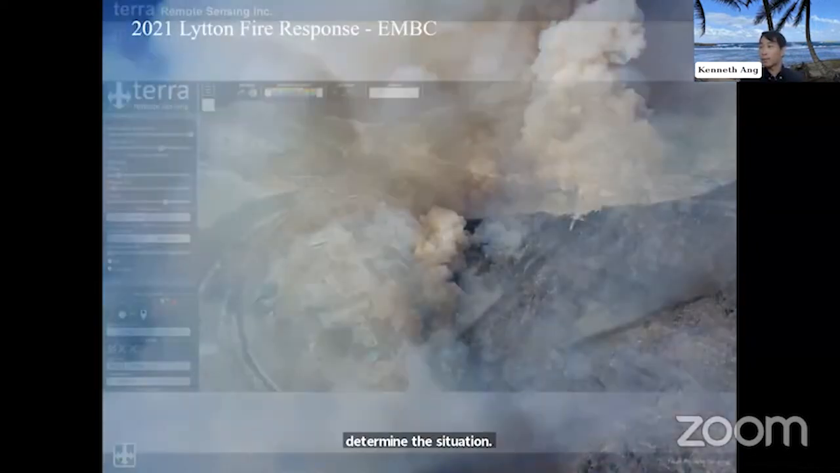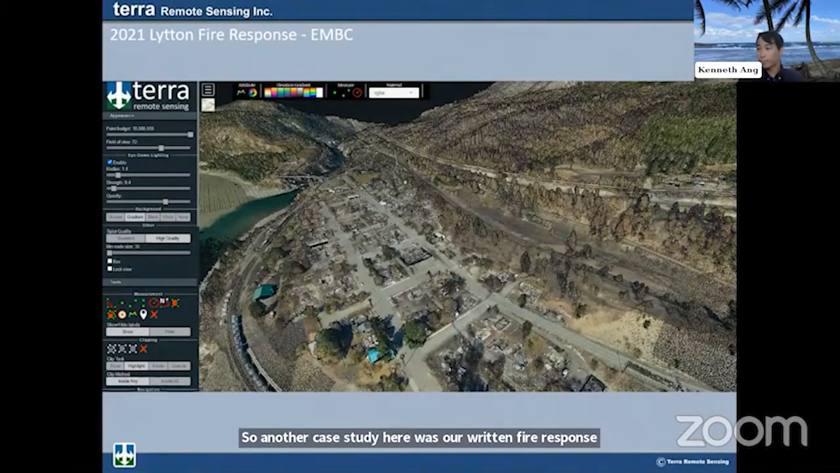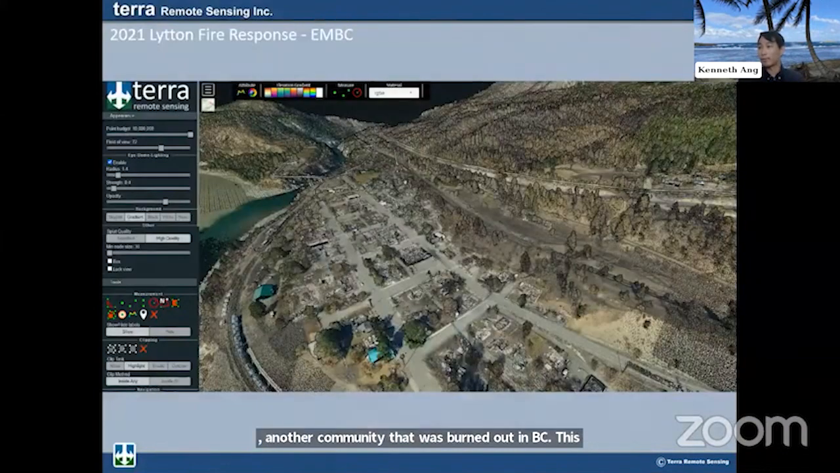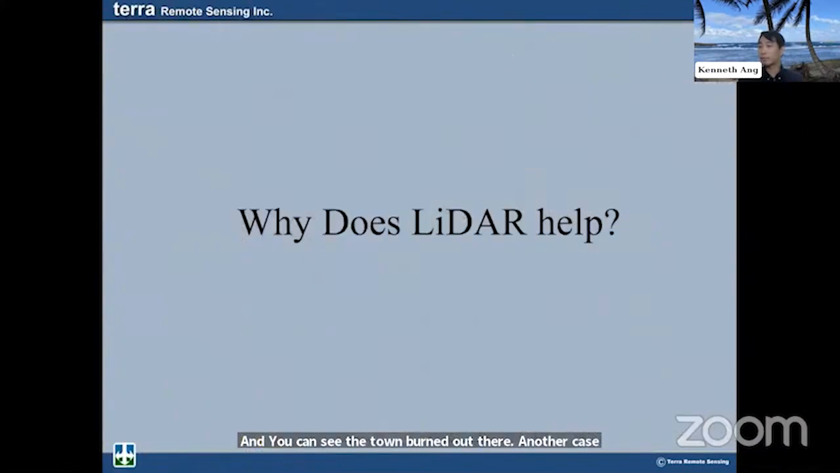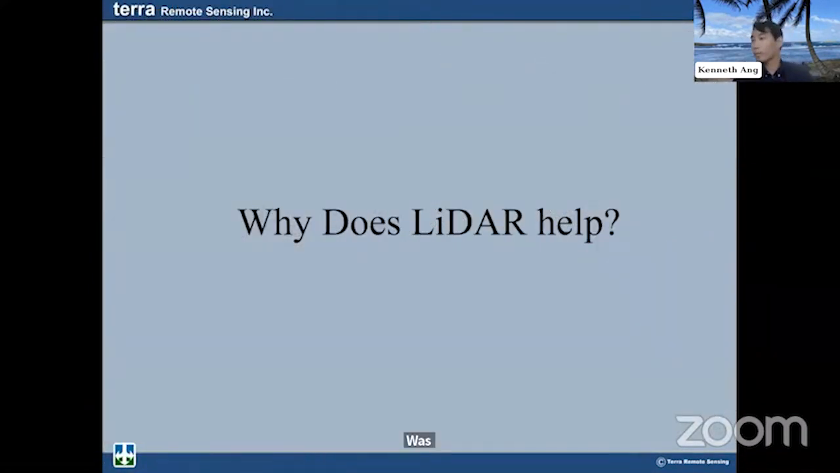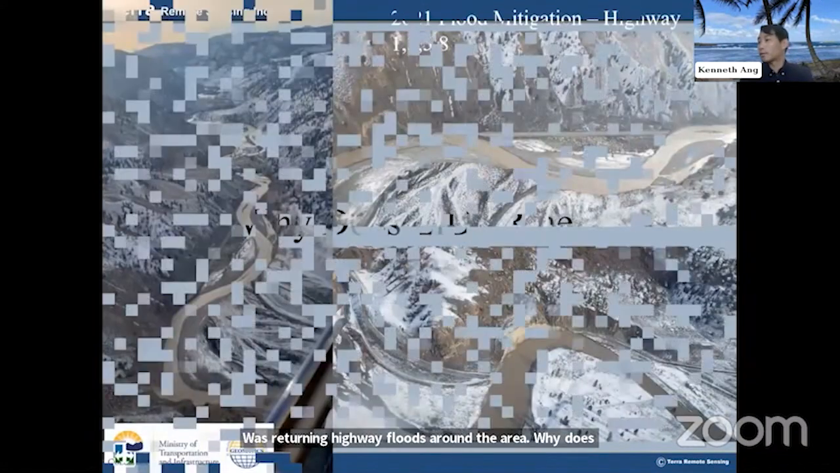So another case study here was our Lytton fire response, another community that was burnt out in BC. This was primarily for insurance purposes here, and you can see the town burned out there. Another case study here was, sorry about that, determining highway floods around the area. Why does that stop? Yes, going around.